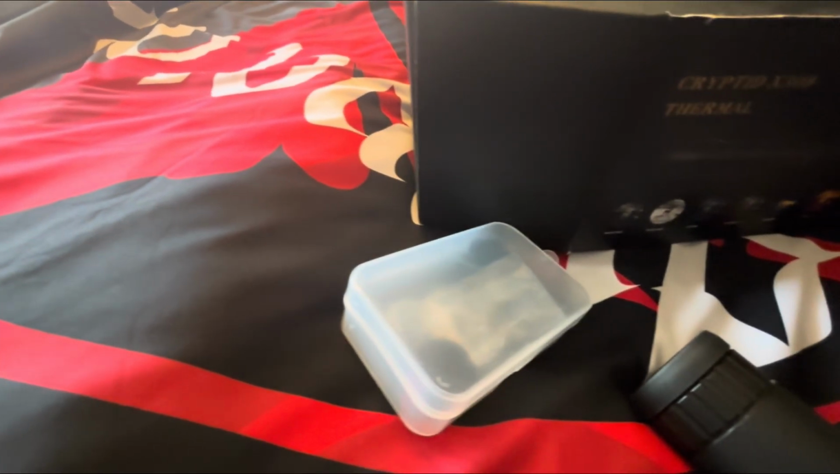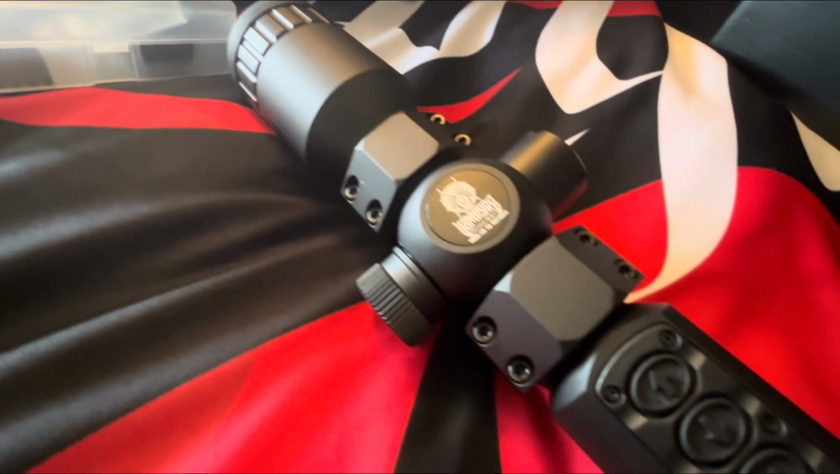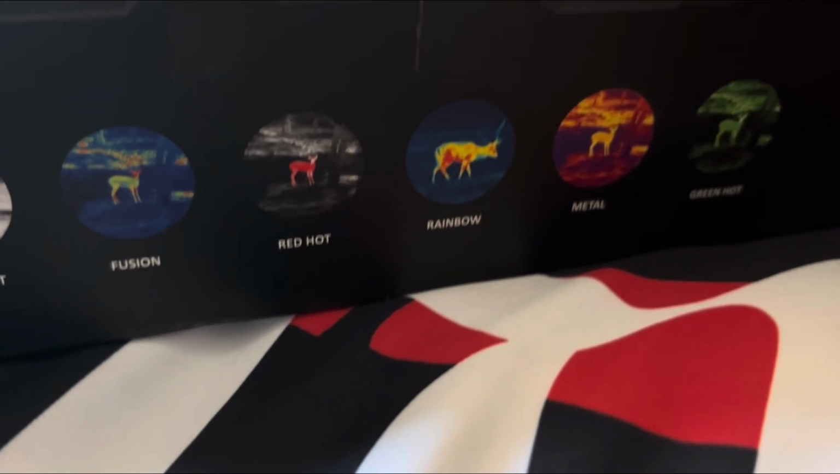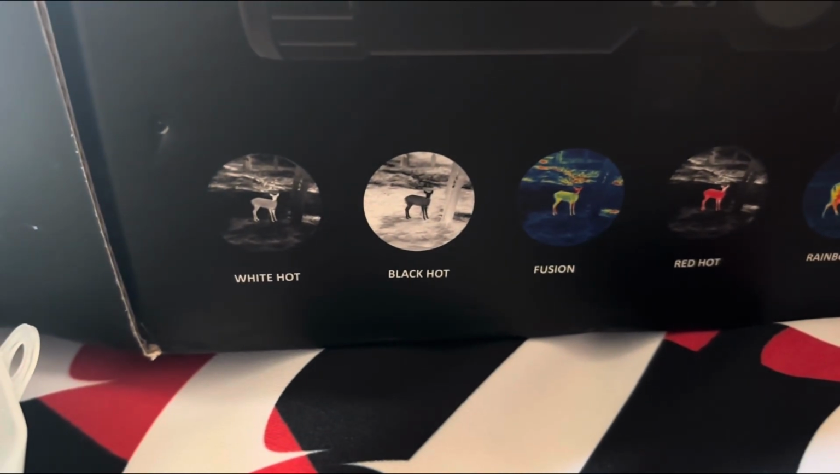And just like that, it's here, the Cryptid X309 Thermal Imaging Scope. It comes in 7 different color palettes: white hot, black hot, fusion, red hot, rainbow, metal, and green hot. This thing comes ready to rock and roll. Everything you need in the box.